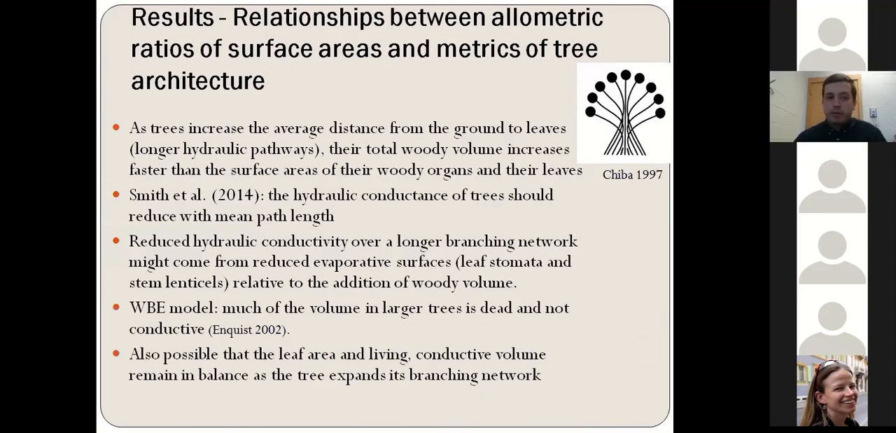Now, these results indicate that as the trees increase the average distance from the ground to the leaves, as you see in the figure here, which indicates a longer hydraulic pathway, their woody volume increases faster than the surface areas of their woody organs and leaves, which helps us to explain the assumption of Smith et al. 2014 that the hydraulic conductance of trees reduces with mean path length.